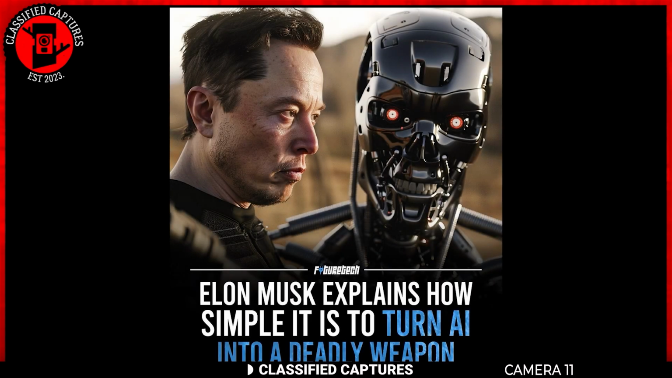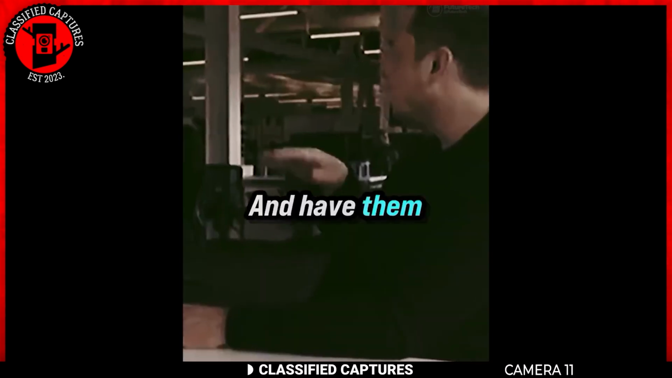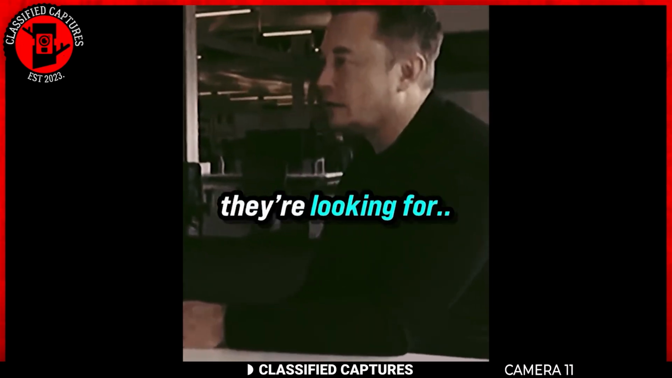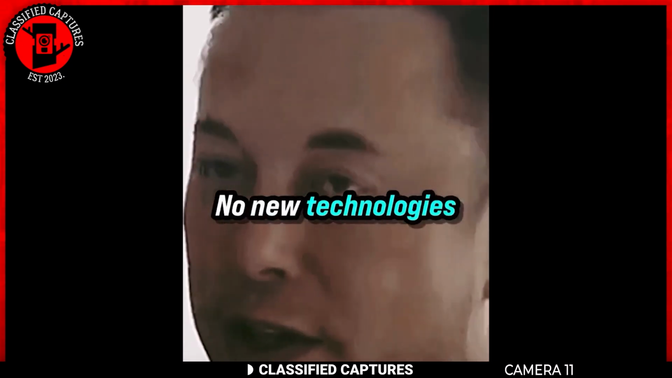Ever thought about AI-powered assassin drones? Sounds like something out of a sci-fi movie, right? Well, according to Elon Musk, it's not so far-fetched. In fact, he warns that he already has the tech to build them today. Scary, huh? But don't panic just yet. Musk has an idea to keep us safe.